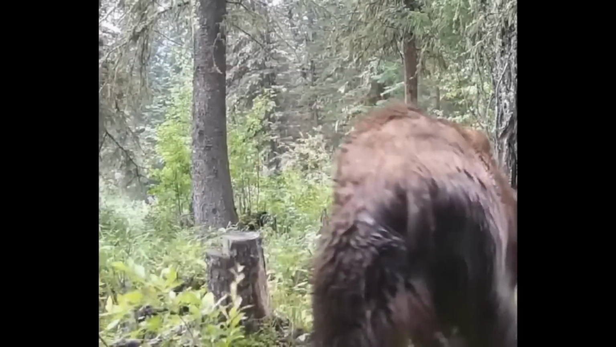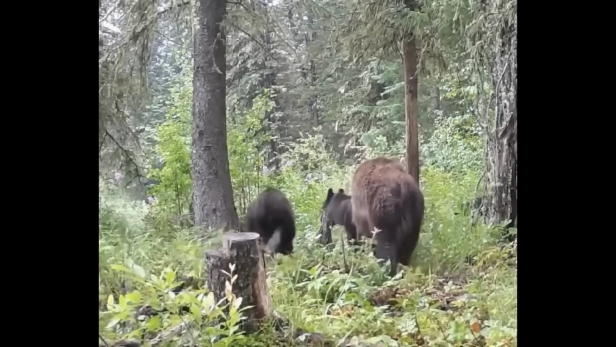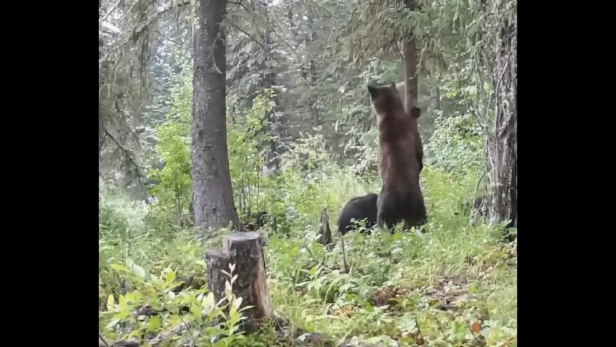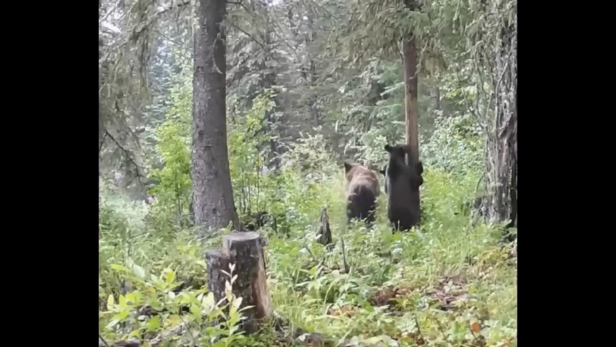On the bear topic, also this trail camera caught a stunning montage. A bear with her cubs can be seen passing. They reach a certain tree that seems to have fascinated them. They start sniffing the tree, and even the mama bear is prompted to stand on its two legs.